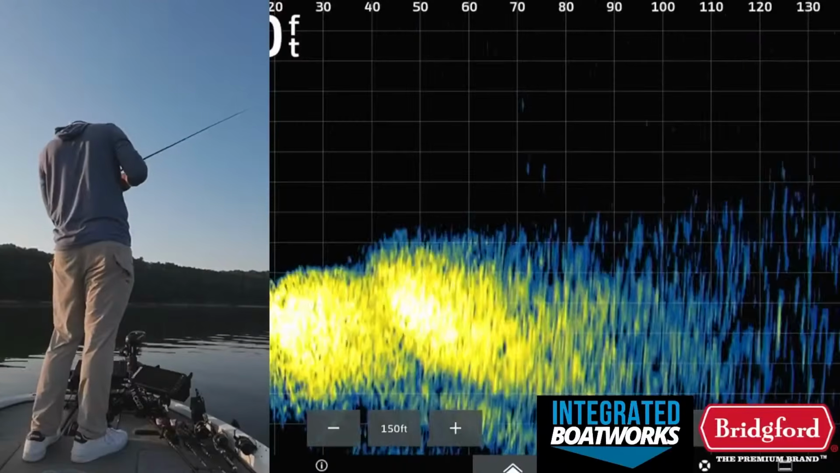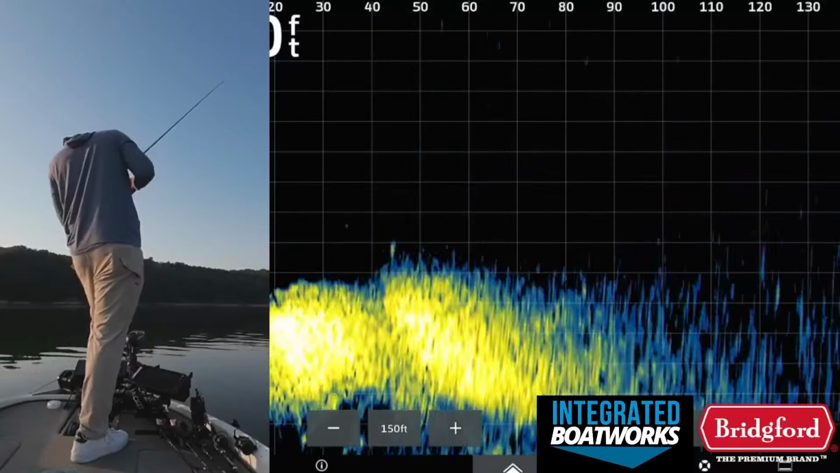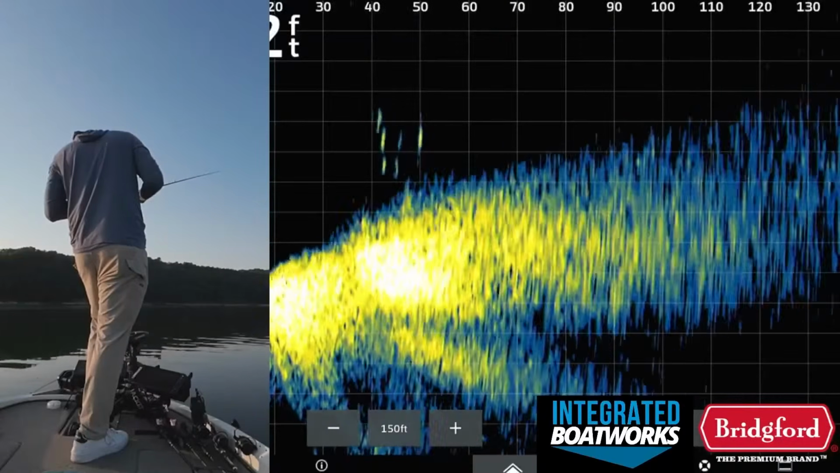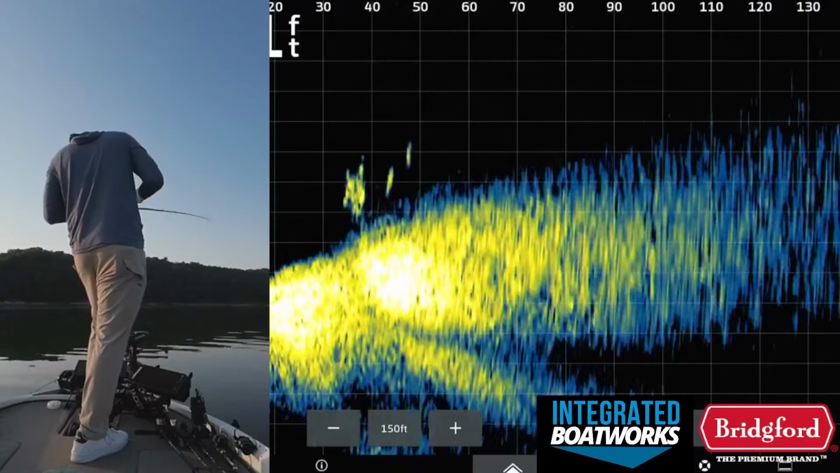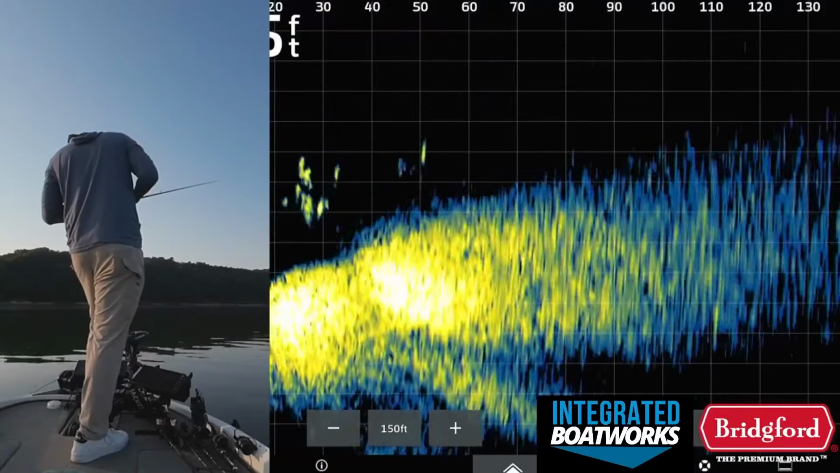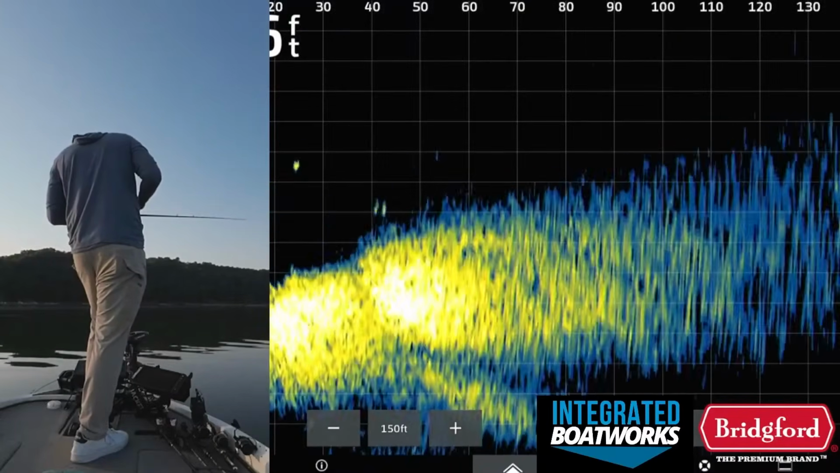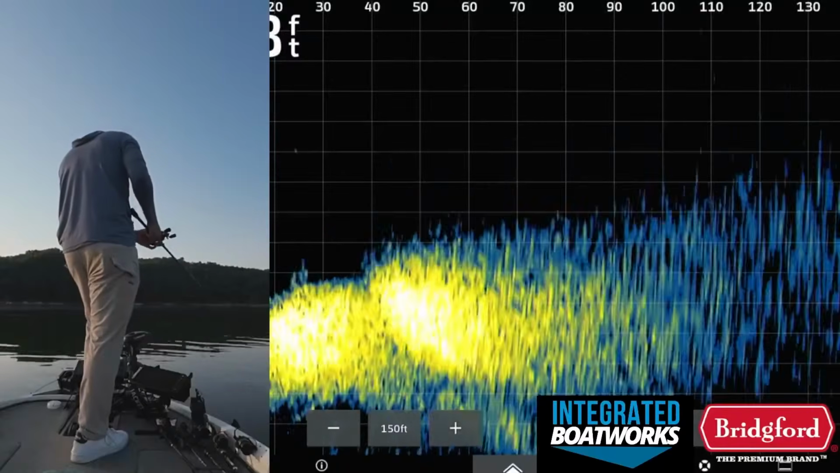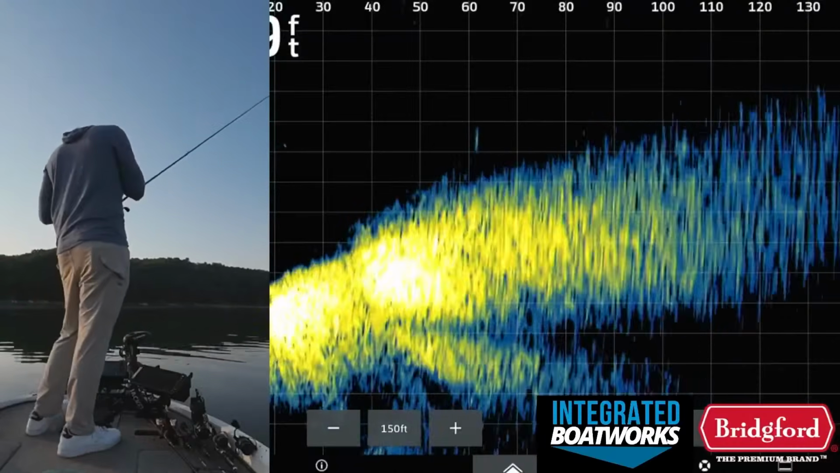Oh, I say that, and then they come and torch my bait. Oh my gosh, how hard can you hit my bait and not eat it, fish? Are you serious? Wow. I got smashed on that cast, and they didn't eat it. That's so weird. Gotta be all small spotted bass to do that.